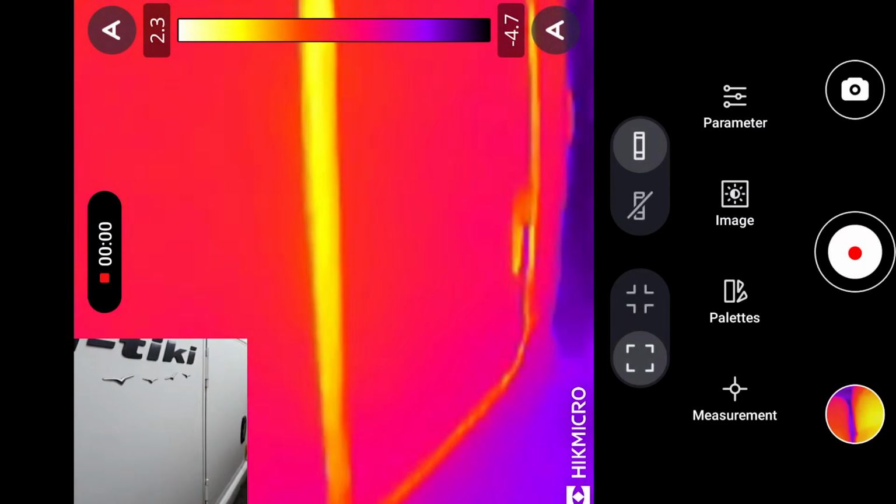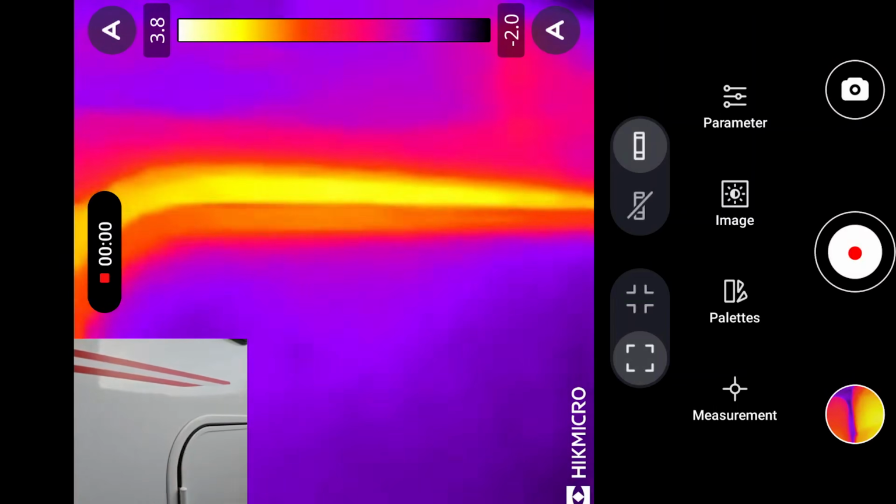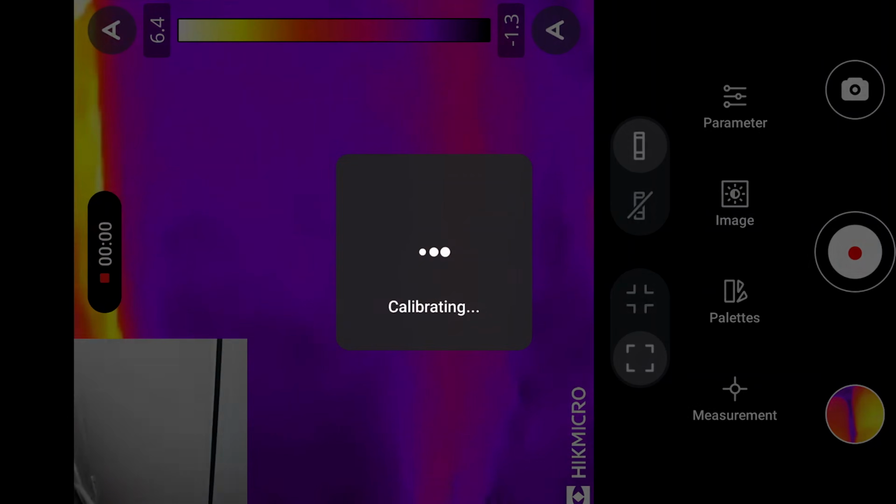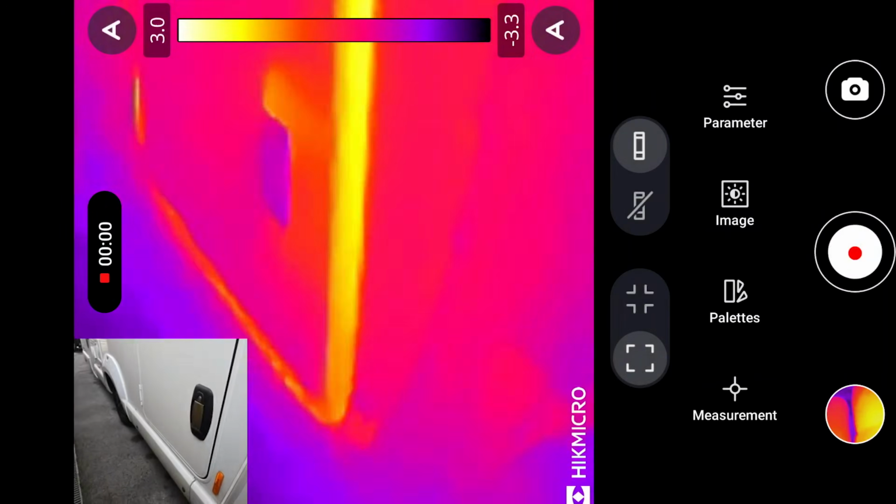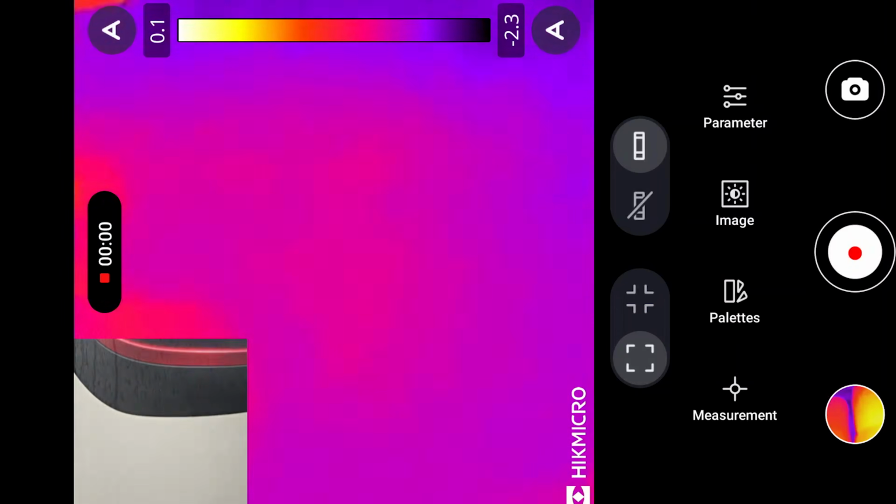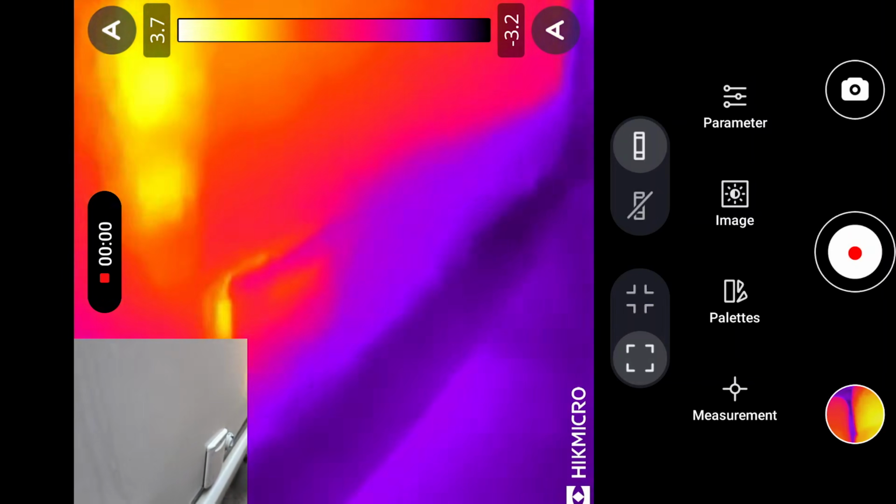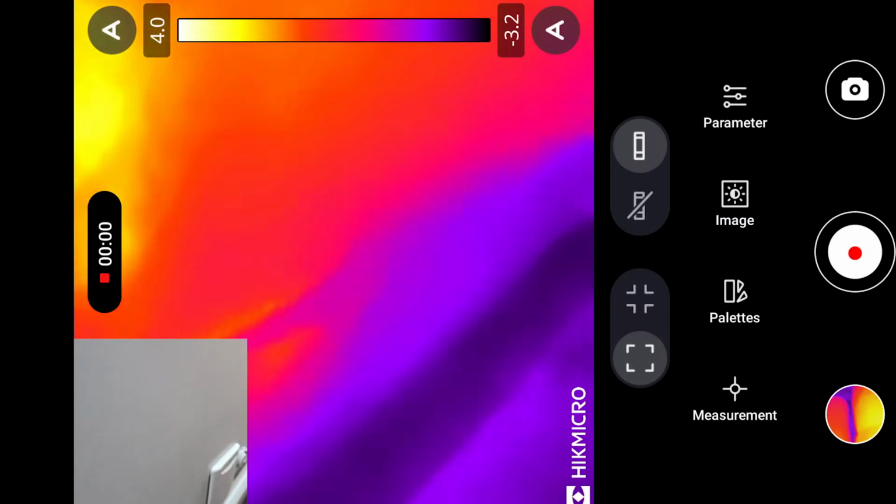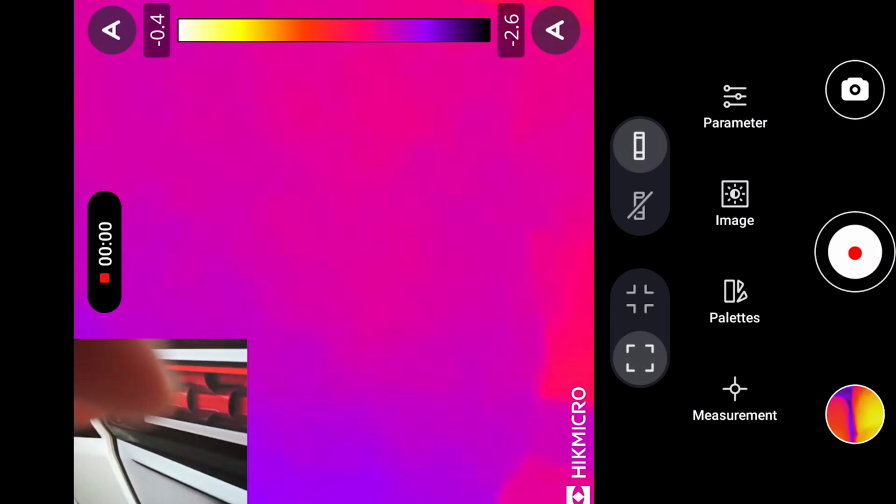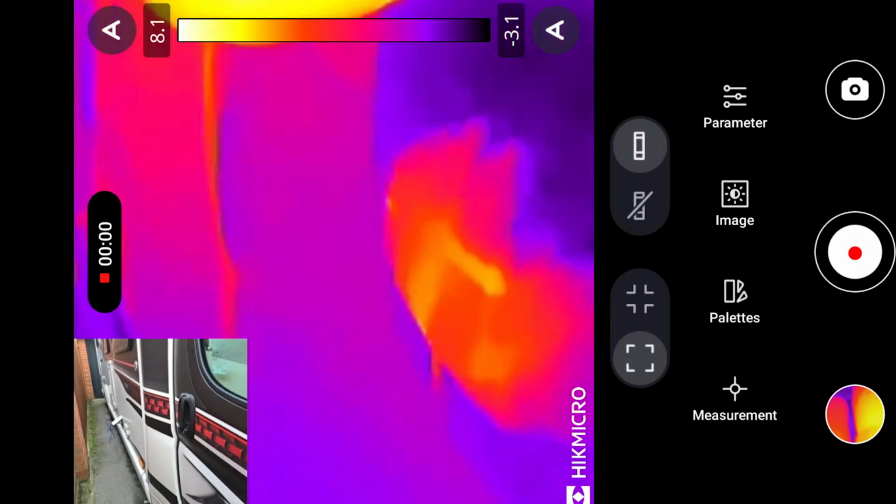Moving down, there's the garage. That's the seal along there. Yeah. Here's the back. That's the camera we're looking at there, isn't it? It's interesting, isn't it? Beyond that is the water point. Yeah, so you can see a little bit there. And driver's door. Move the wing mirror to get in the way. There we go.